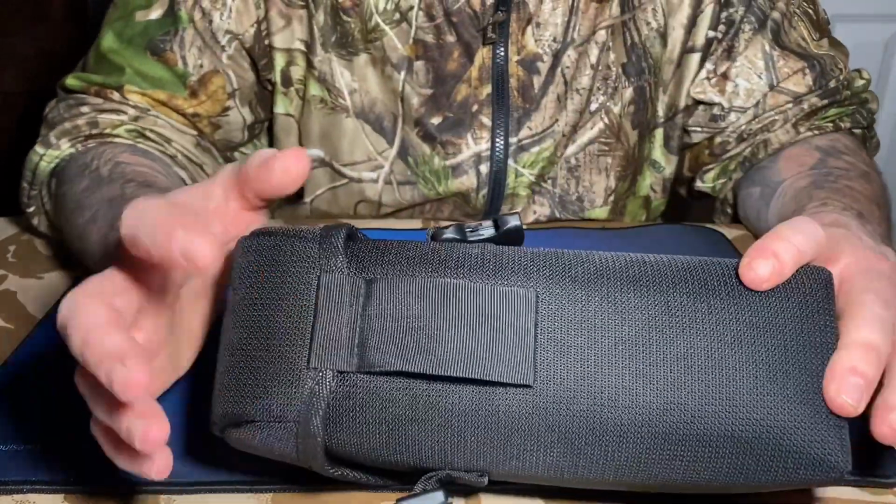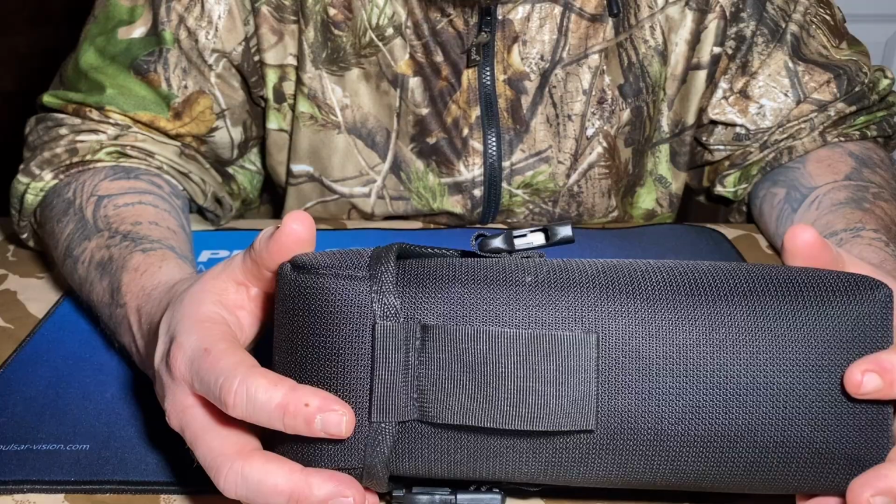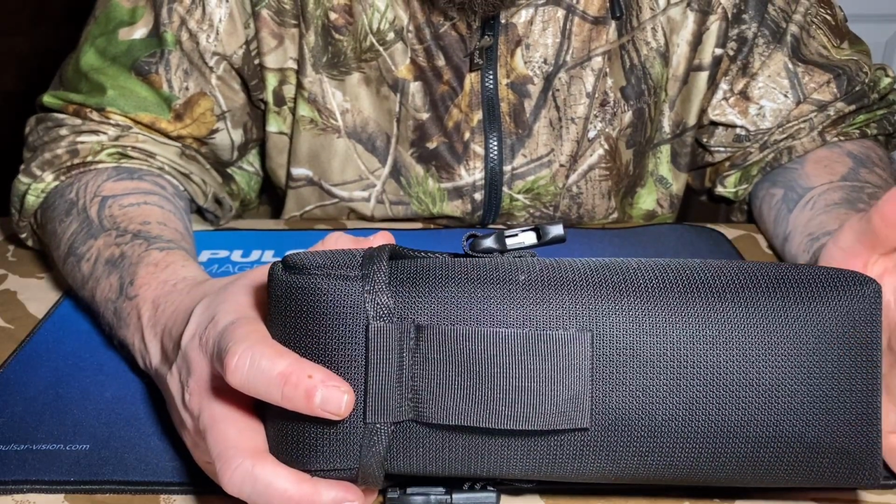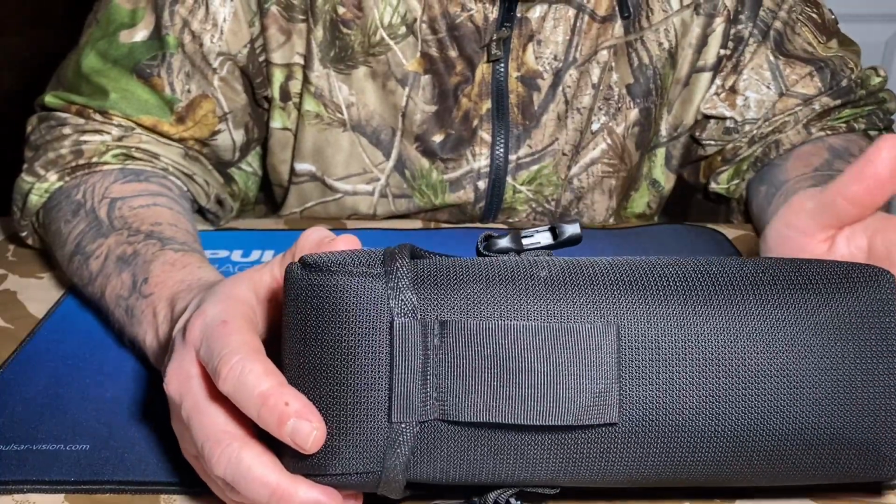But I always find having this here, because if you're carrying a rifle, you could have other things on you, and to have this sat on your belt is handy. I carry a pair of binoculars that sit on my chest, so to have this on the side of me is quite handy, so I can reach for one or the other.